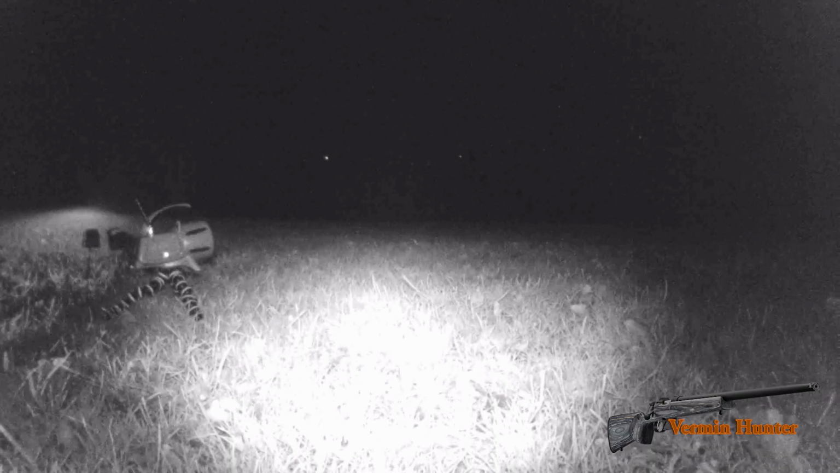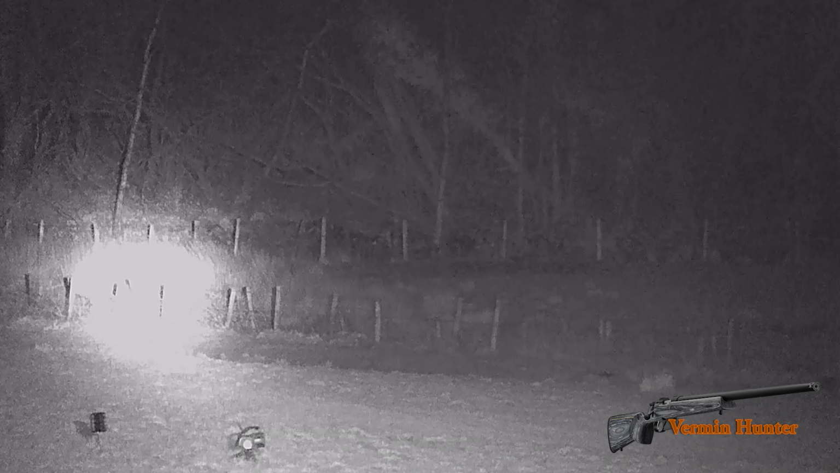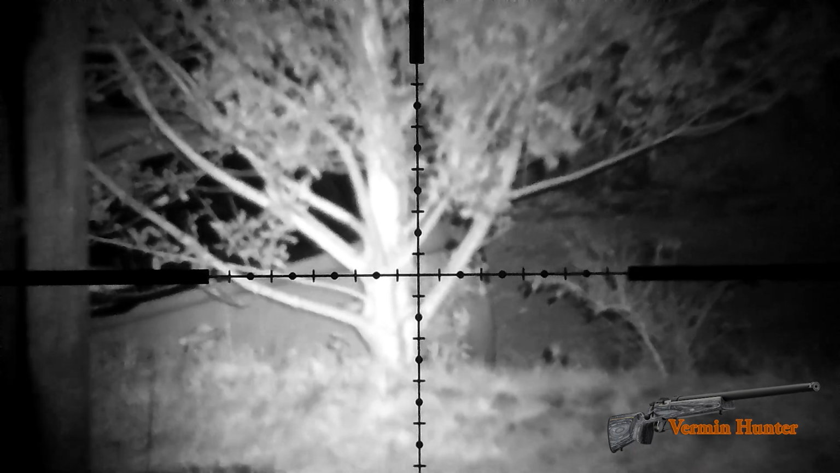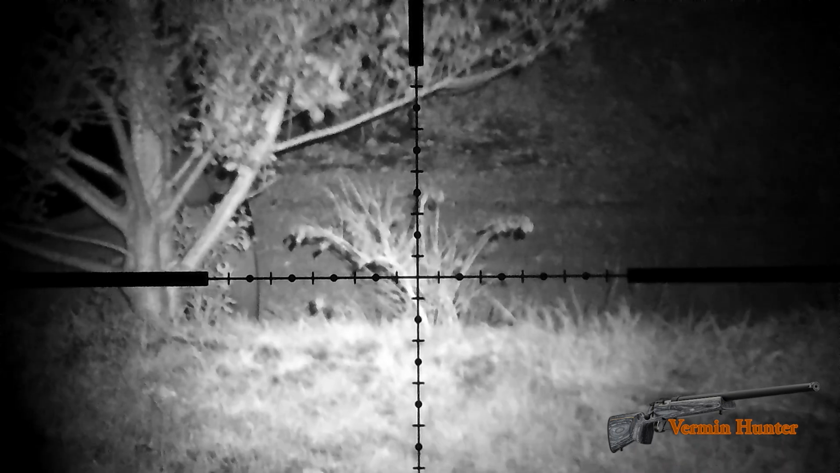This time of the year I normally use a mixture of rusty rabbit in distress. I sometimes use the Tenterfield calls. On this particular occasion I used the horny vixen, the vixen in heat, and it always works to great success.